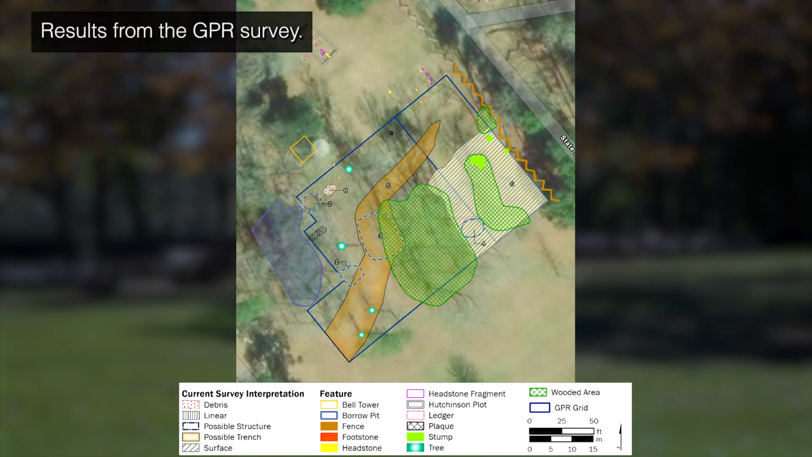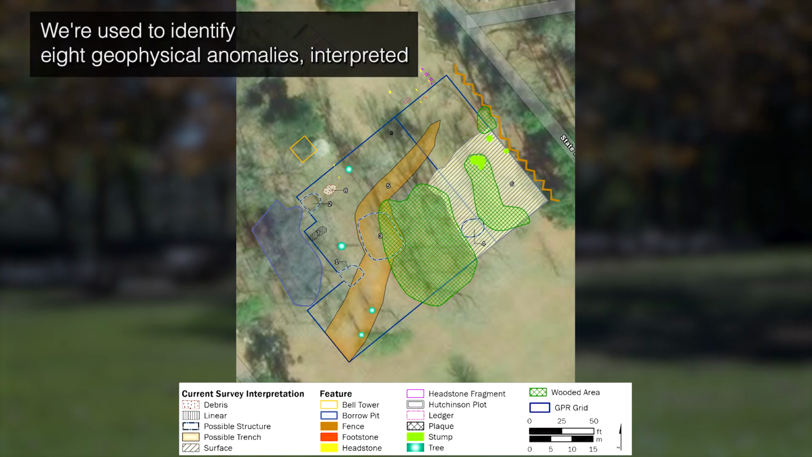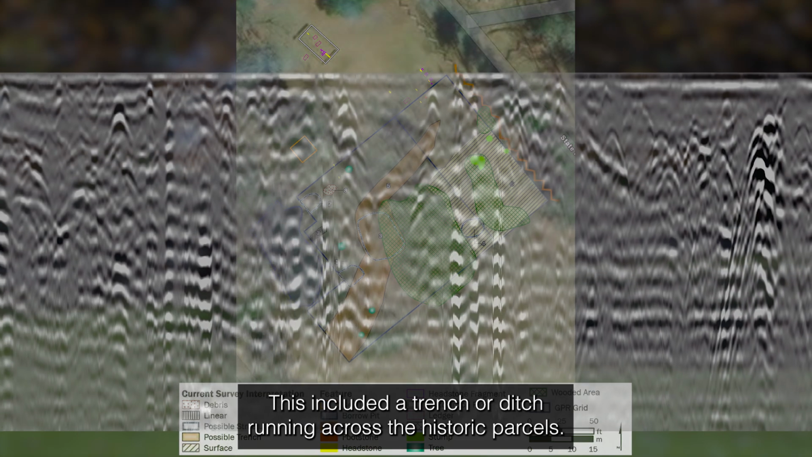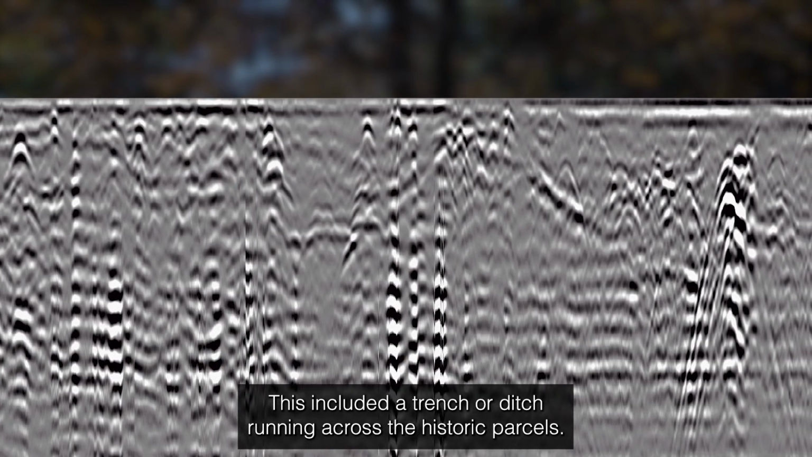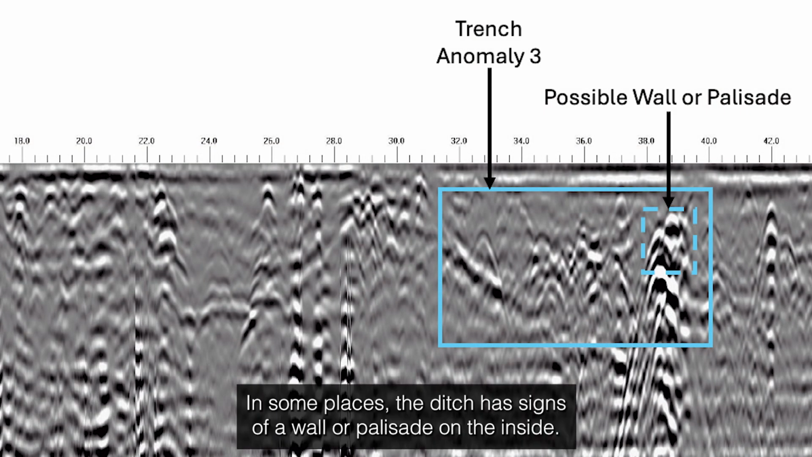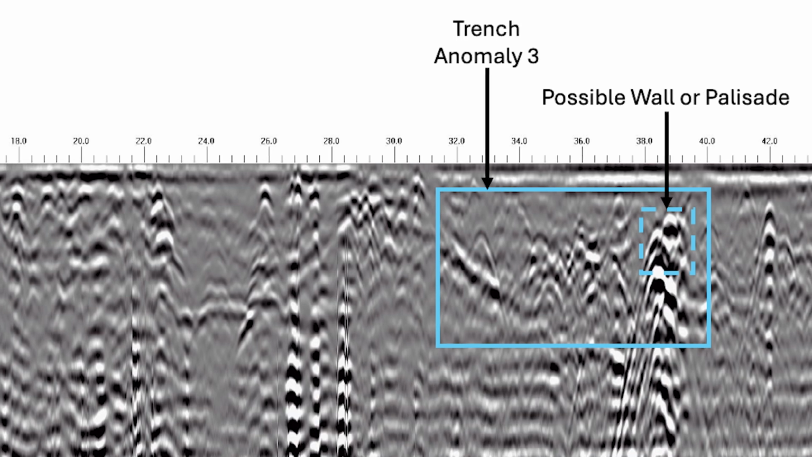Results from the GPR survey were used to identify 8 geophysical anomalies interpreted to belong to the historic occupation of Dorchester. This included a trench or ditch running across the historic parcels. This may be the fortifications from the Revolutionary War. In some places, the ditch has signs of a wall or palisade on the inside.